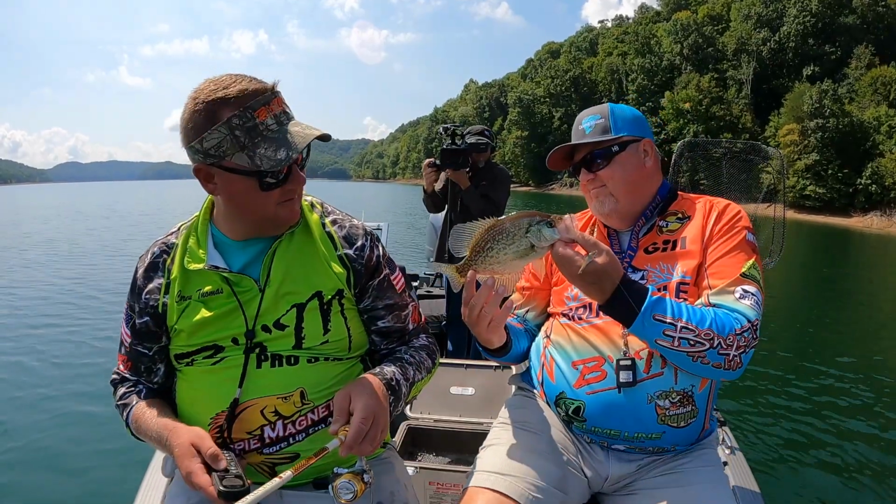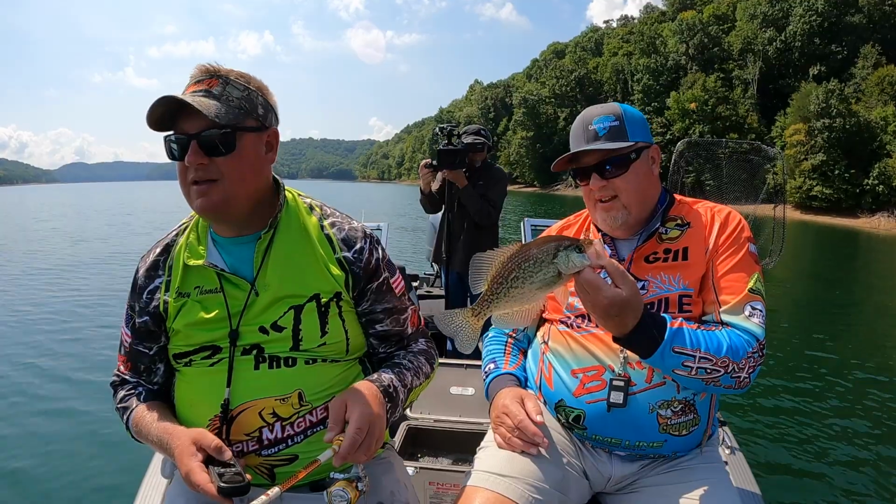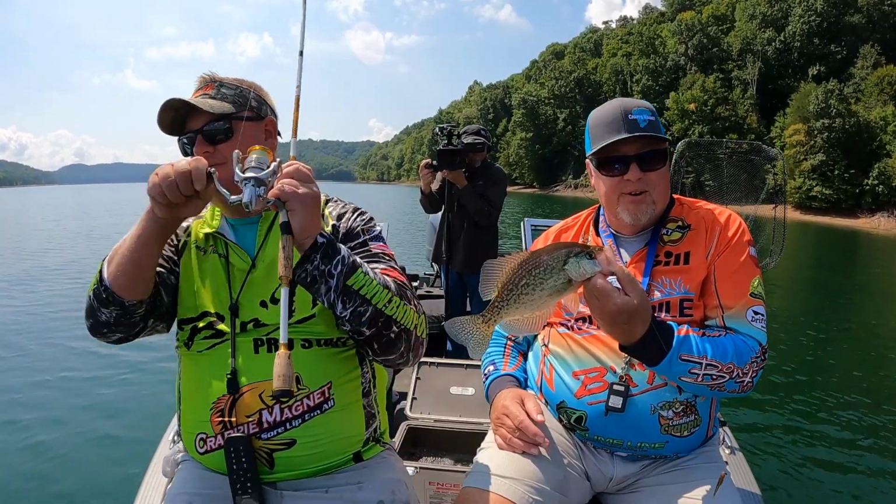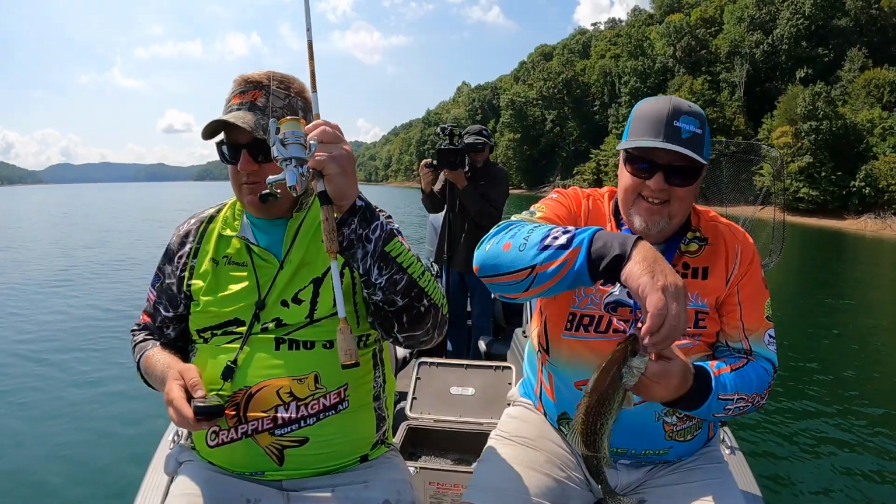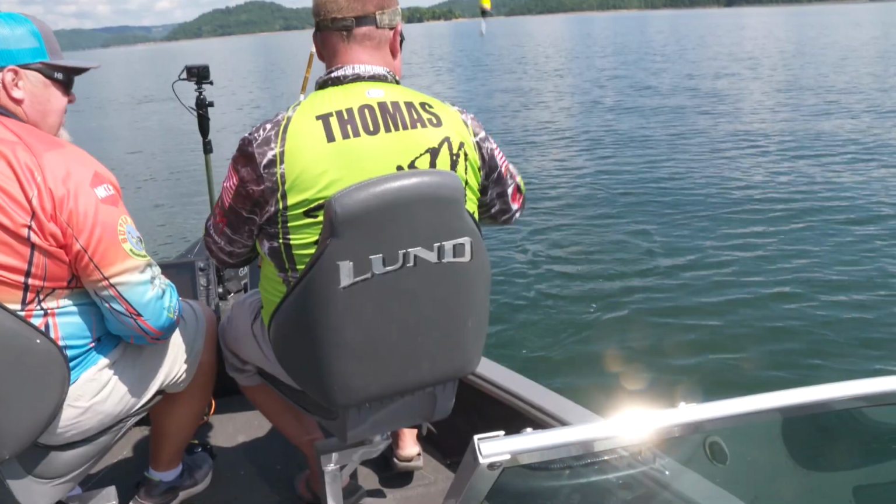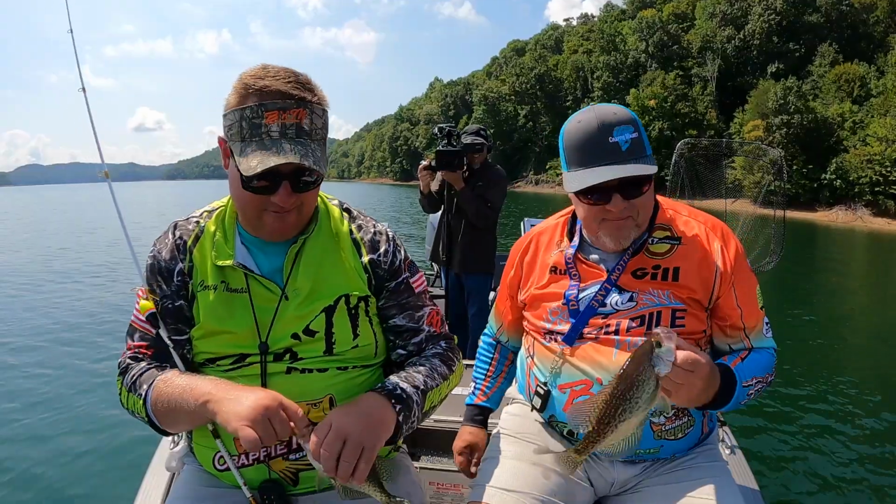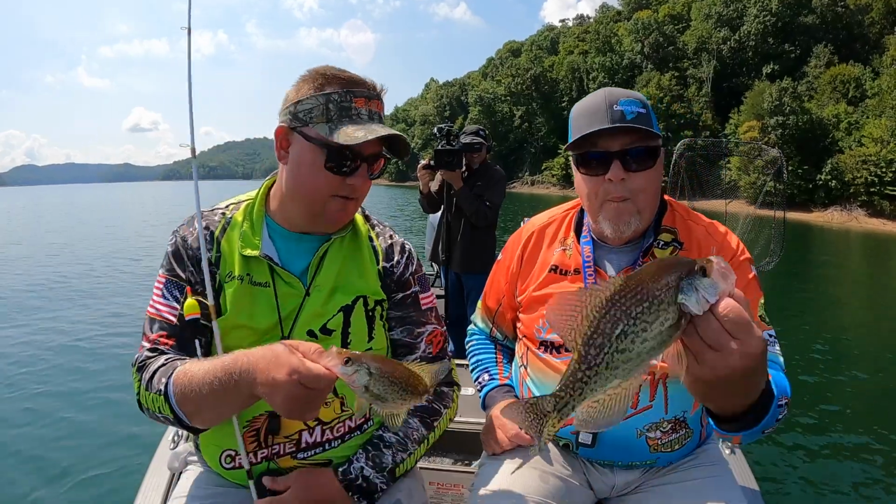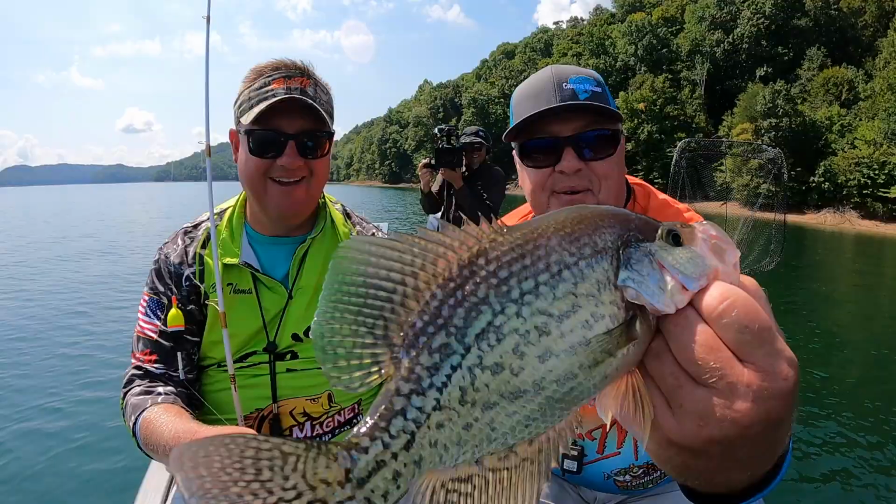Look at that. No one is going to complain about catching this size for sure. You got him? I believe we might have our double, Russ. Yours is a little bigger than mine. That's all right. Good fish. One of these days. Look at the size there. He'll eat that one.